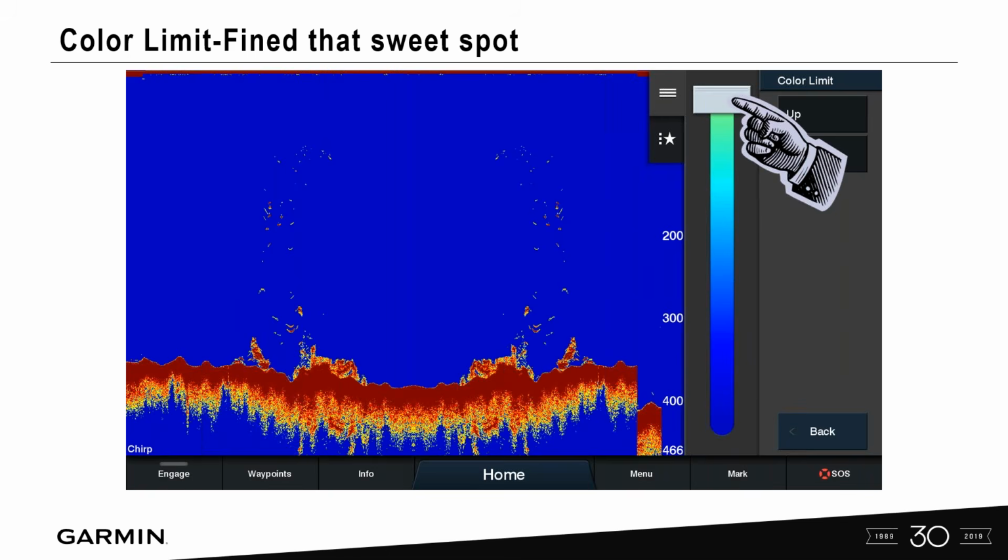I've gone to a lot of boats and I'll take a look at their screen and their sonar will look like this, and I'll actually go in and just reset the settings. And in part 2, we're going to show you how to go back to your default settings within the Garmin unit. So make sure you find that sweet spot so you're getting the best information on the screen itself.